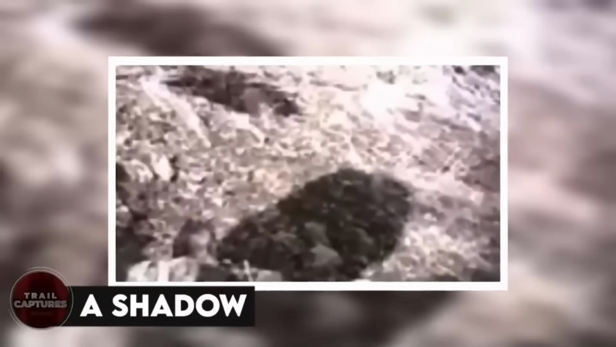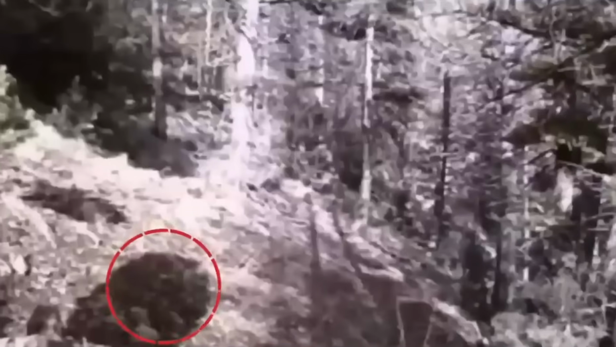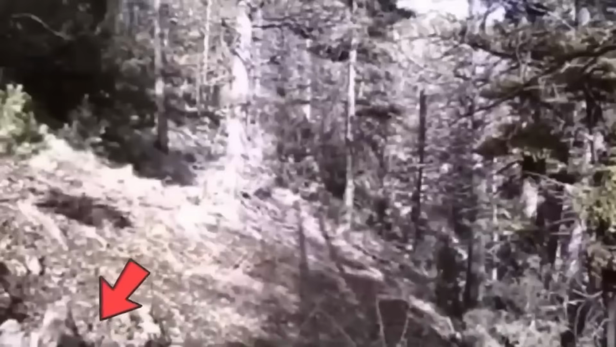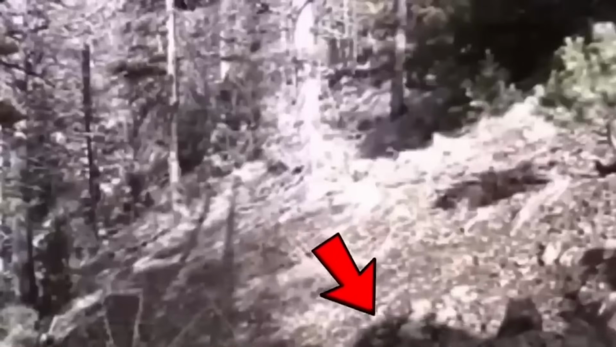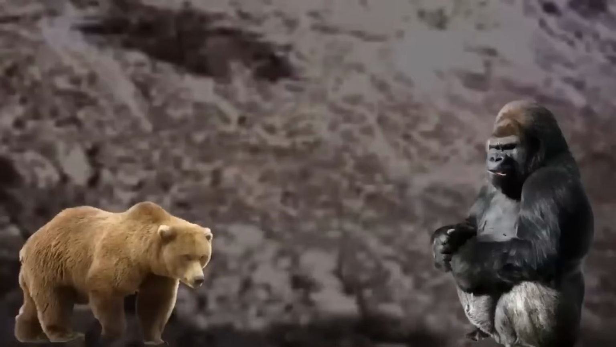A shadow. While a trail cam was at its usual work, something strange happened. A shadow of some creature appeared on the left side, and then it seemed like the creature went away without coming in front of the camera. The shadow remained unidentified, even by the authorities, with some people wondering if it could be Bigfoot, while others suggested it might be a bear or a gorilla.